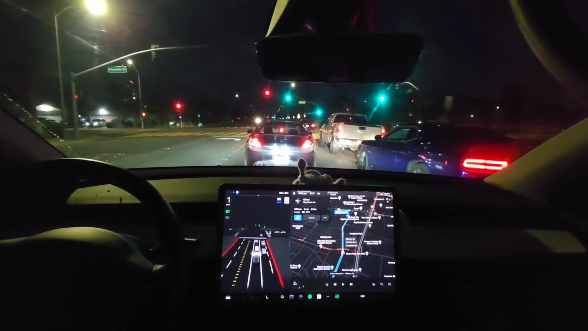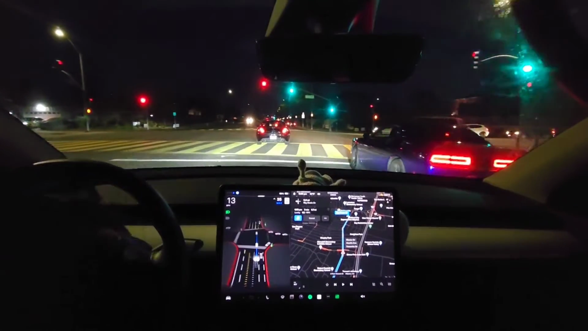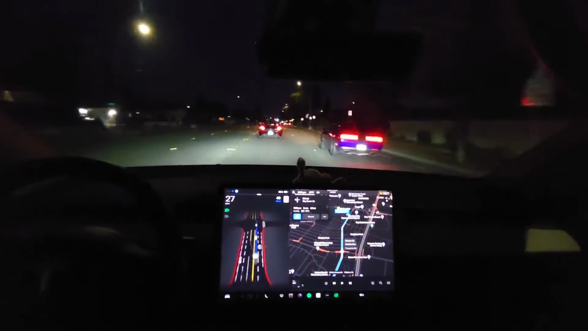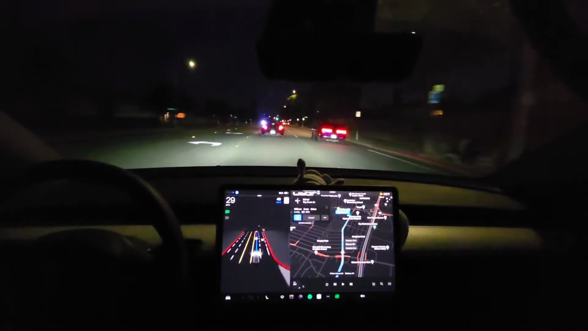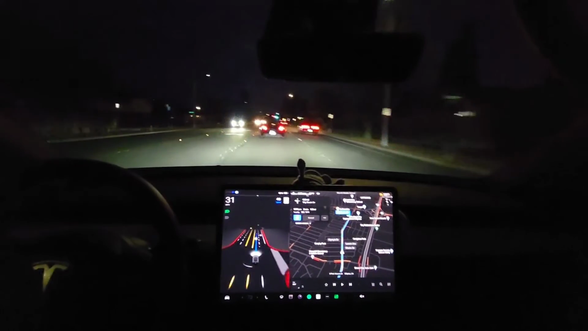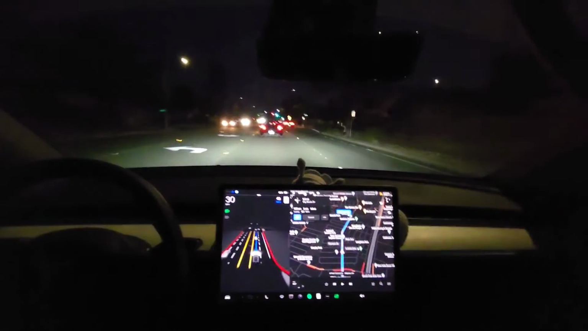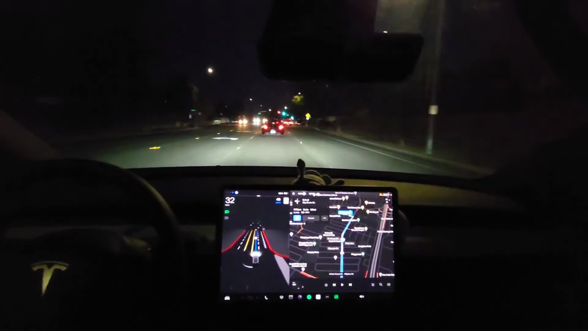Okay, it's starting again on its own. Maybe I'll set the max speed to 40 because people like to drive fast. They're actually going pretty slow right now, because there's a car in front that's going slow, so everyone's stuck behind them.